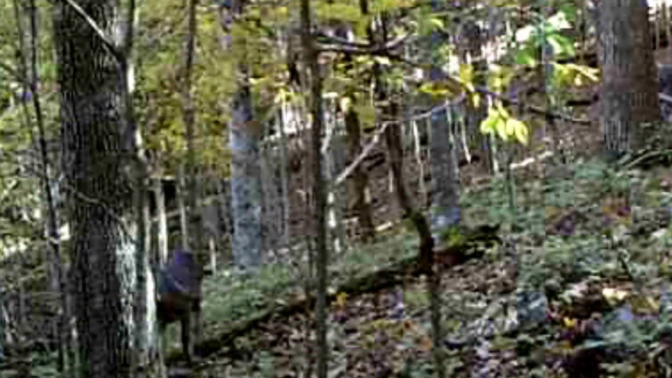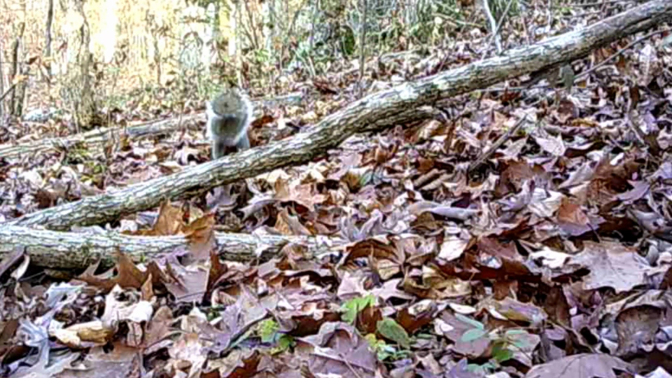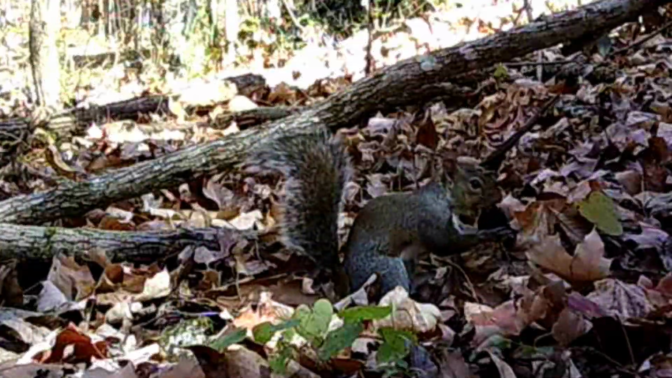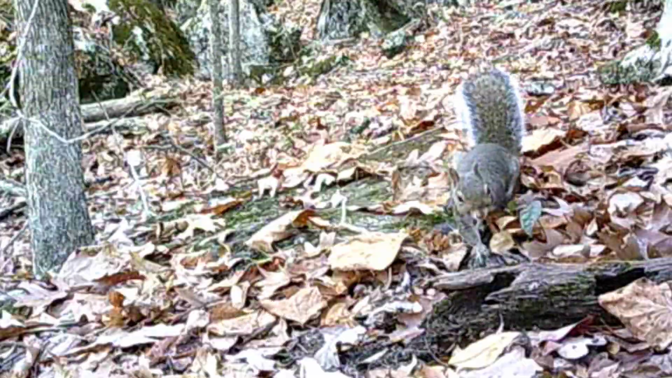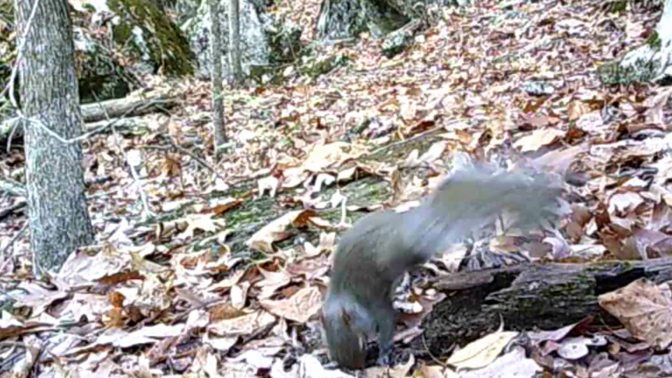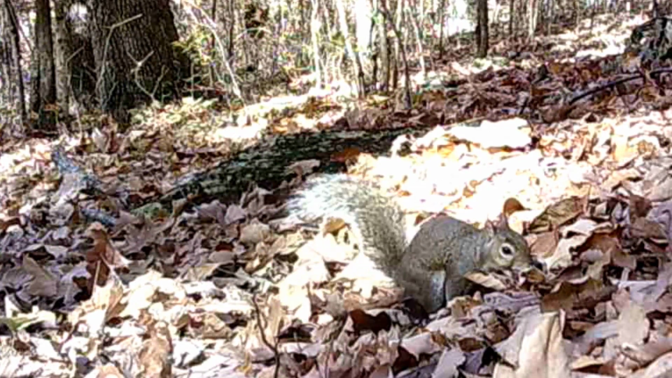Well, it's time for the squirrels. They got plenty of walnuts, acorns, hickory nuts. They're having a good time. And they don't know where to hide them or eat them. Comical to watch them. They are so busy. So busy.